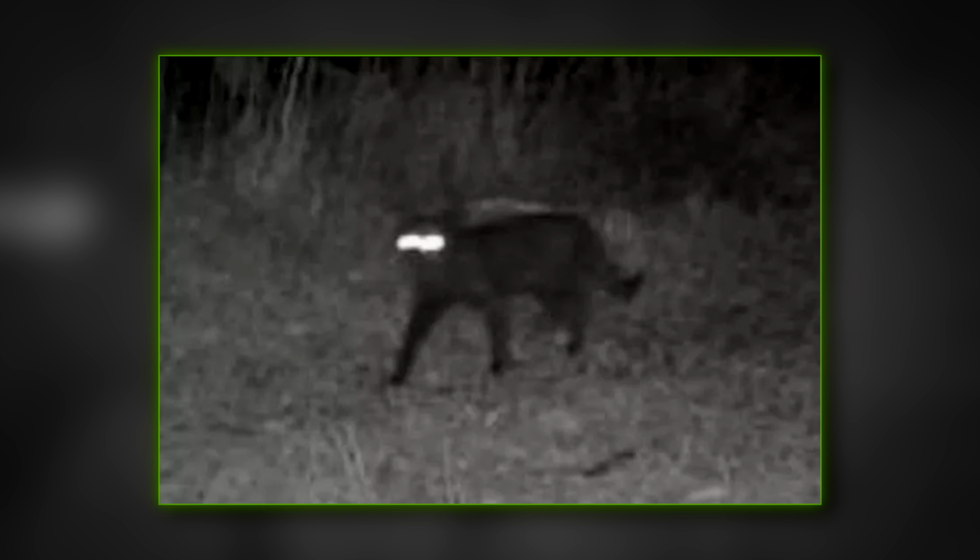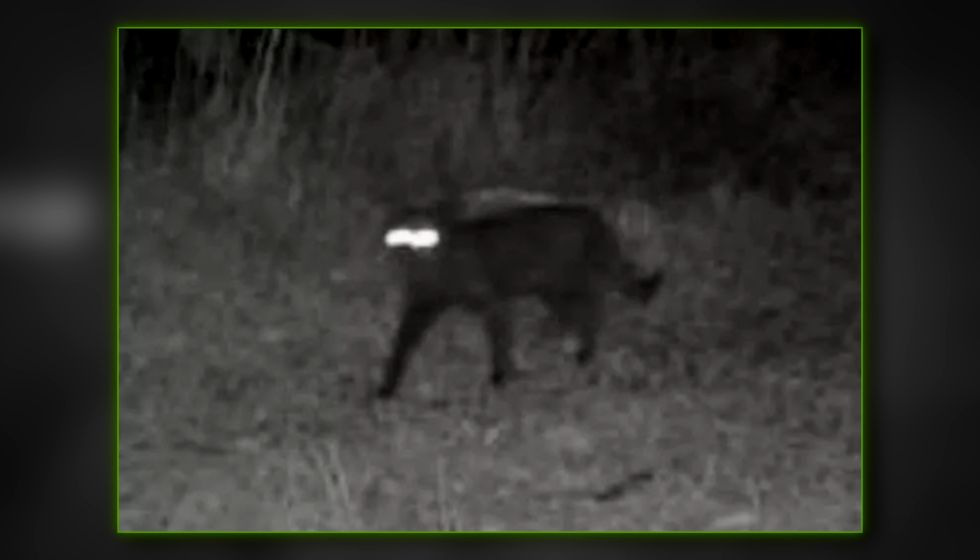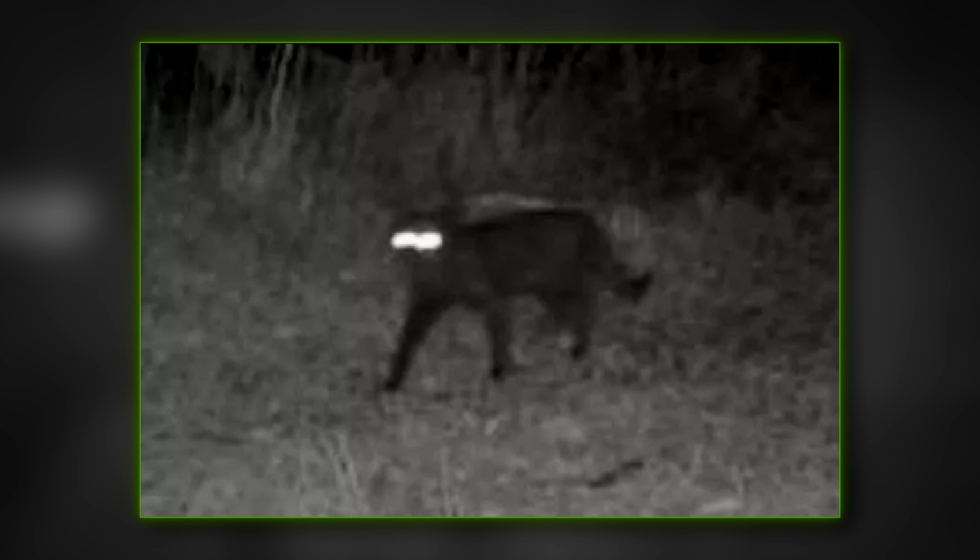That's a house cat. I'm fairly certain that's a house cat. I know where this is going. Everybody's gonna say this is a black panther. People are gonna get very upset when I say this on the internet. They did when I said it on my TV show. There are no black panthers in North America, people.